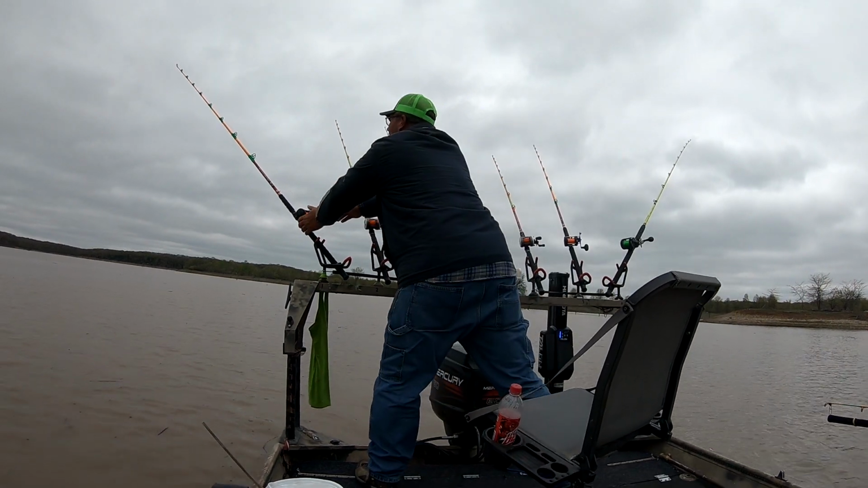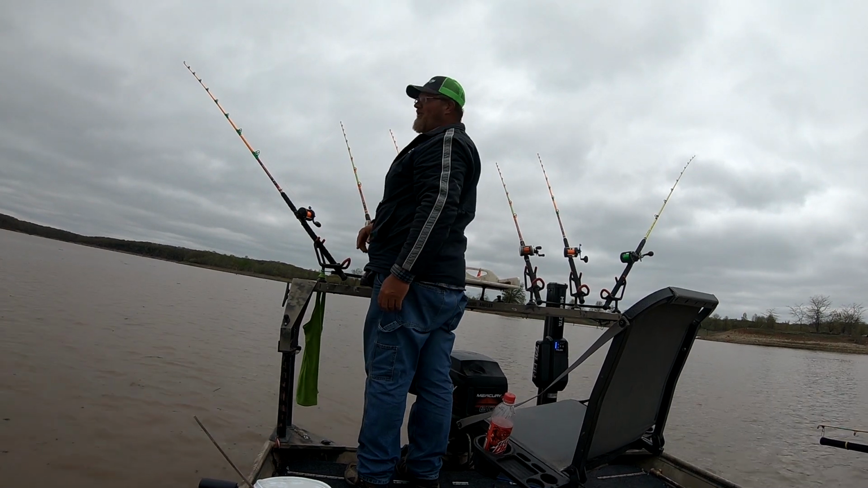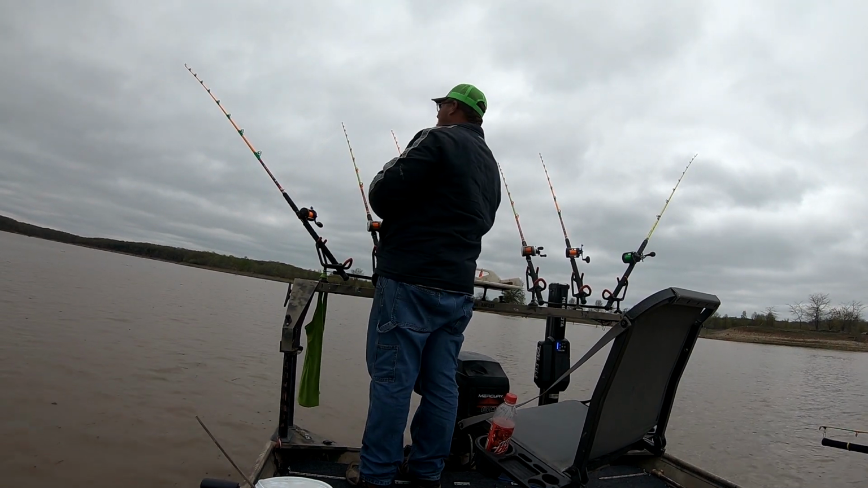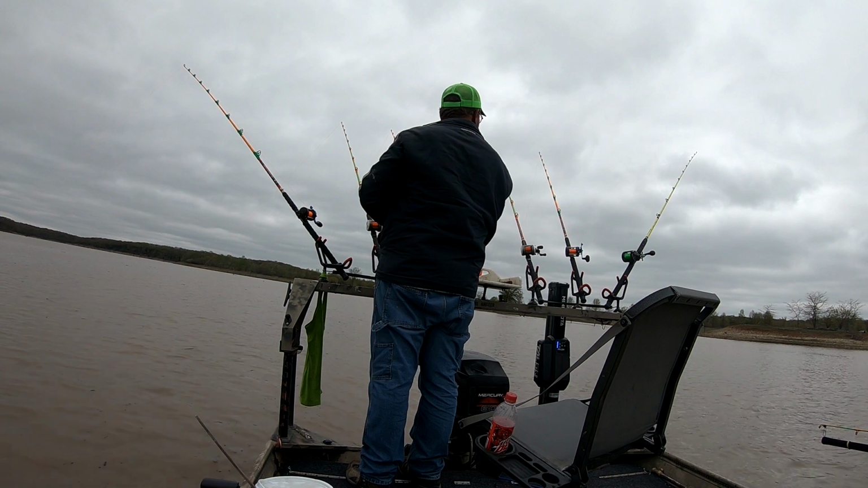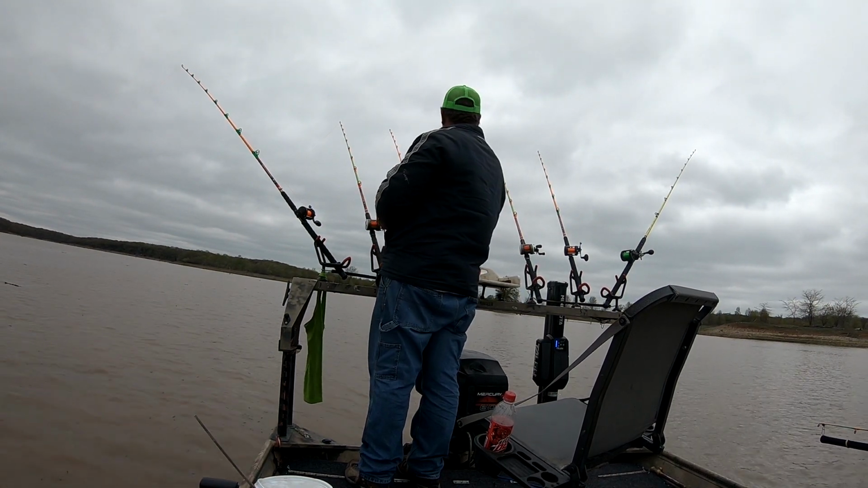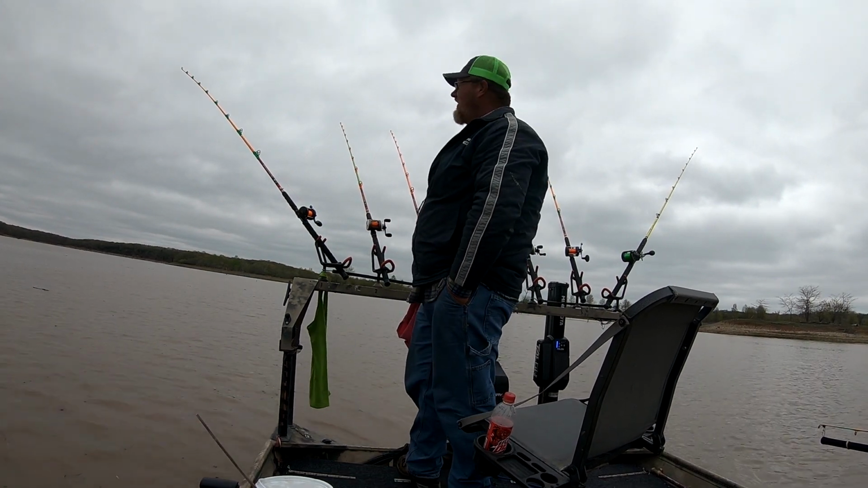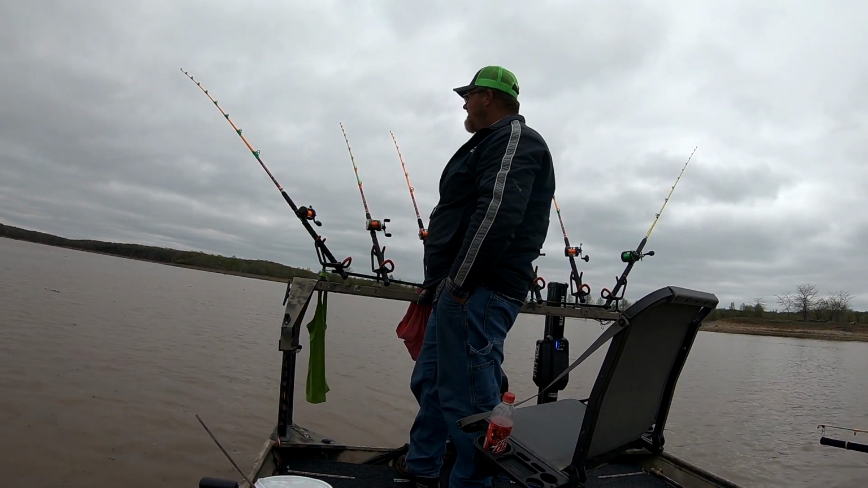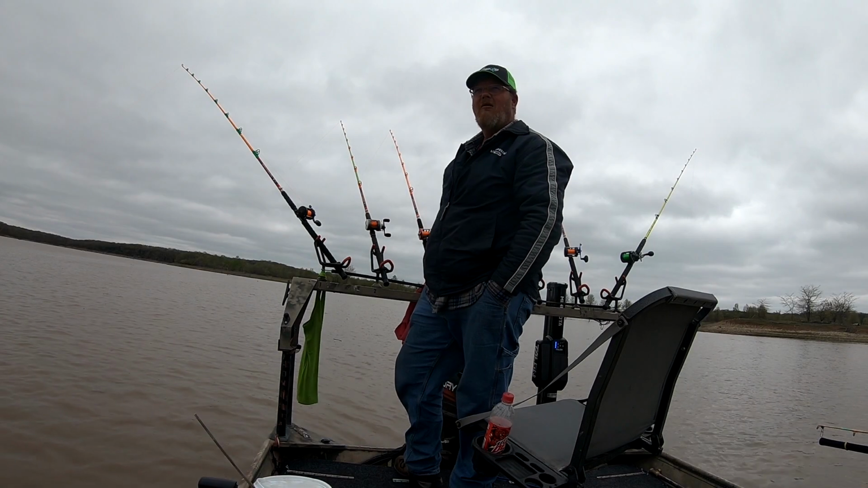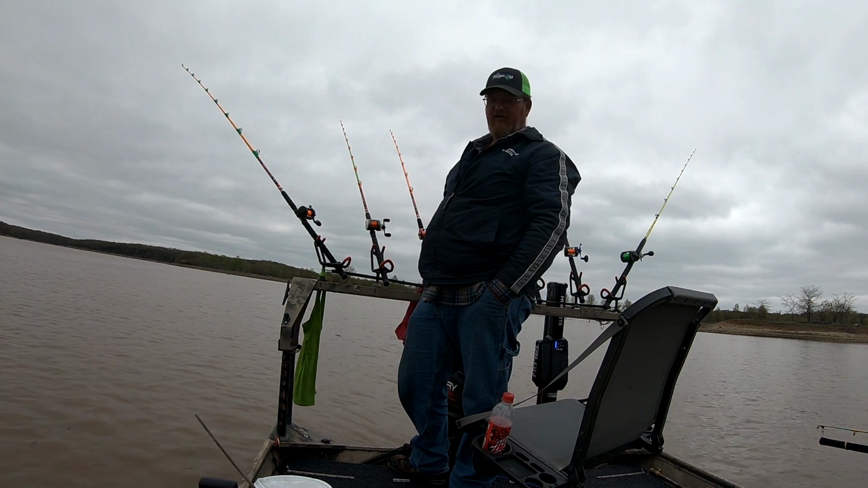There he is. I don't think he's big enough to get that big shad in his mouth. Pulled that one down pretty good. Got a 12-aught hook on there. You got to be a decent one just to get the hook in his mouth all the way. Come on, pick up. Move about 50 yards that way over in that shallow.